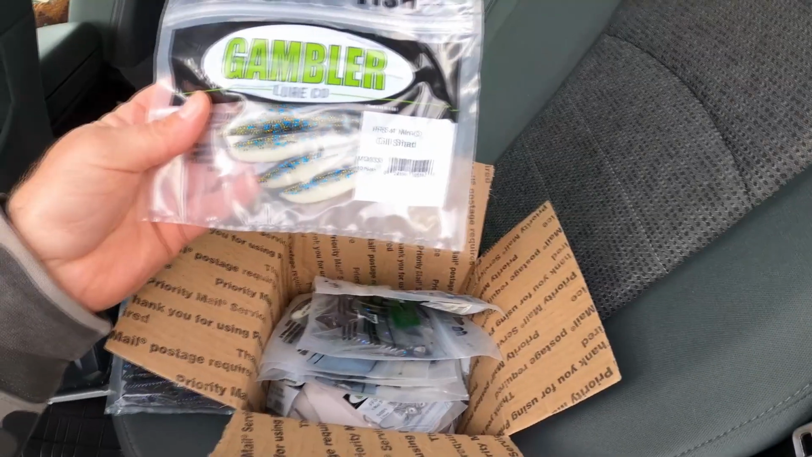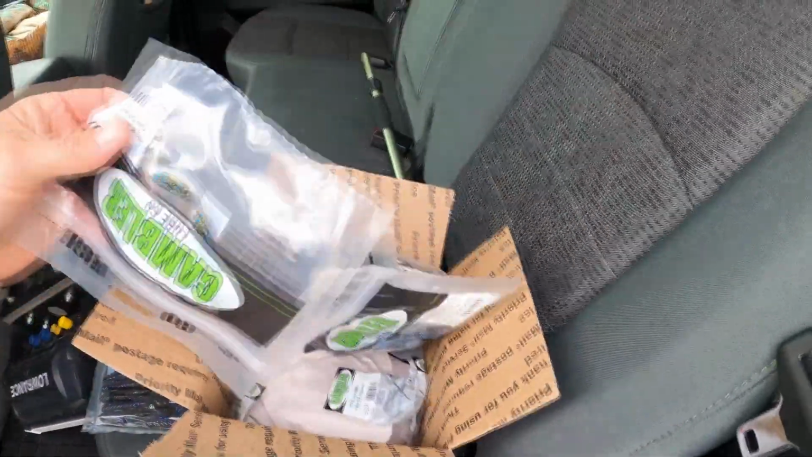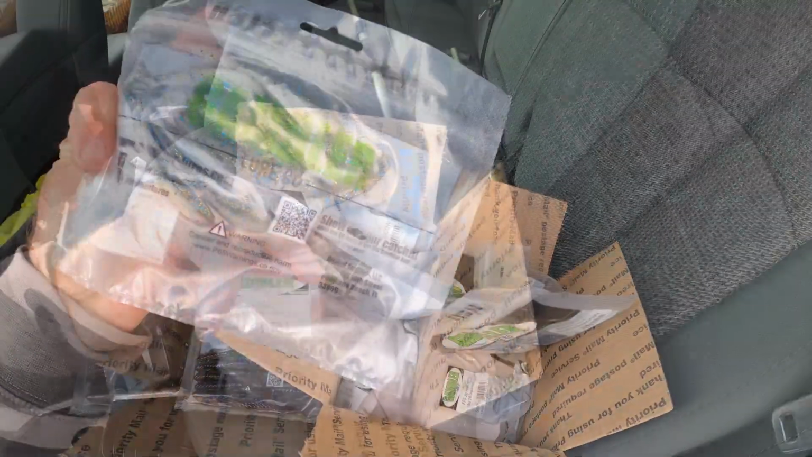This is called gill shad. Pretty cool looking. This is the 4-inch minnow. And they also have a 3-inch minnow. This is gill shad as well.